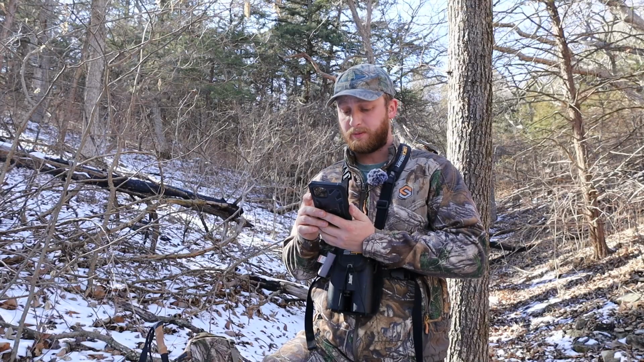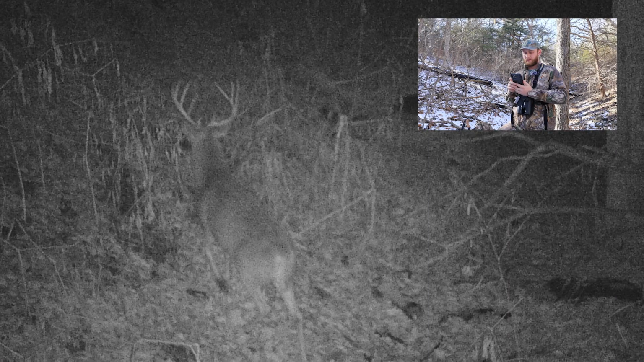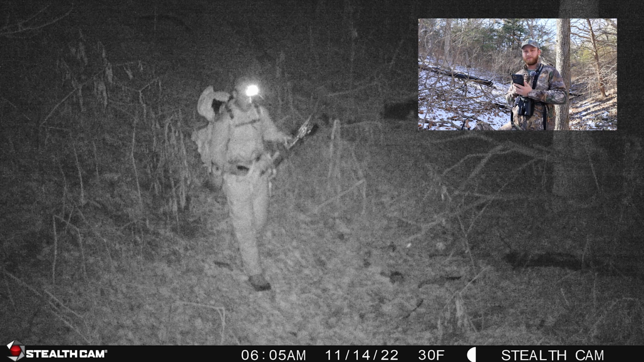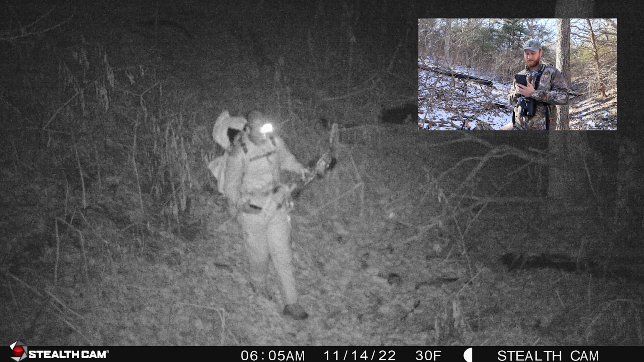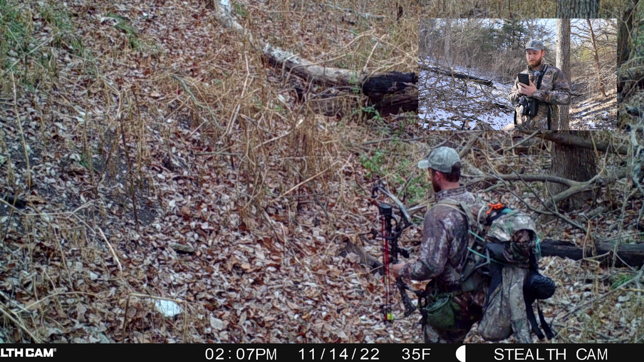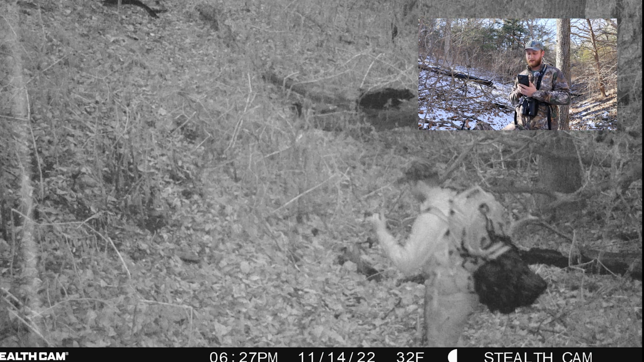I've got 720 pictures on here, so let's see what's on here. Well, that's a real good buck right off the bat. November 9th, 2:43 in the morning. Here I am on the 14th going in, the morning I end up killing my buck. All three of these trips out, I didn't end up making it out of here till after dark.